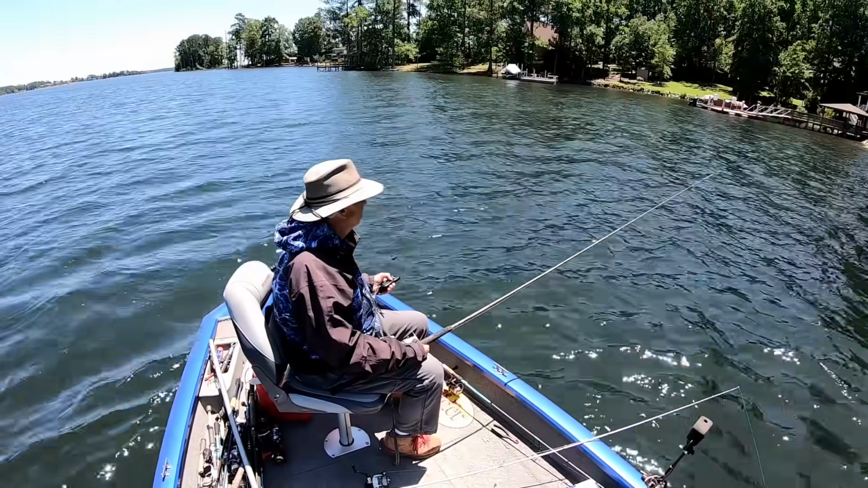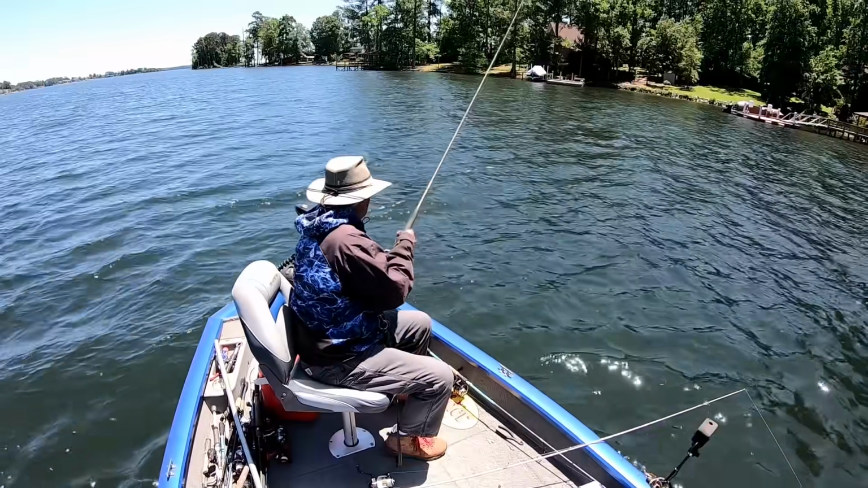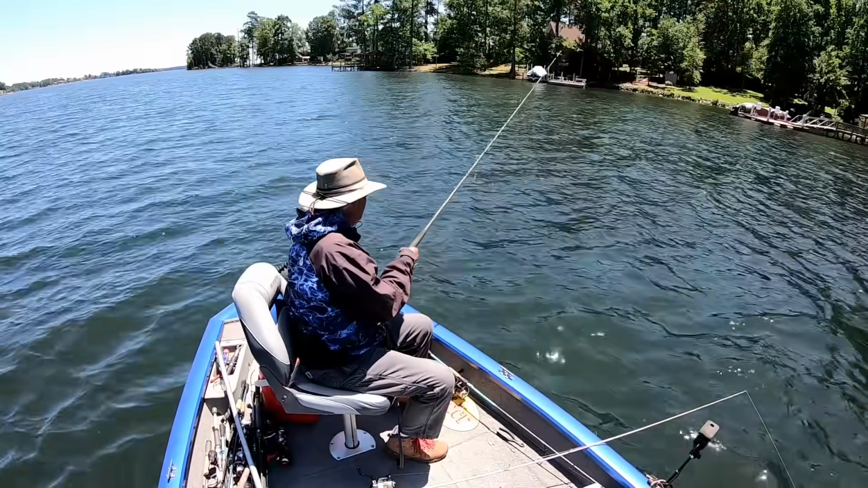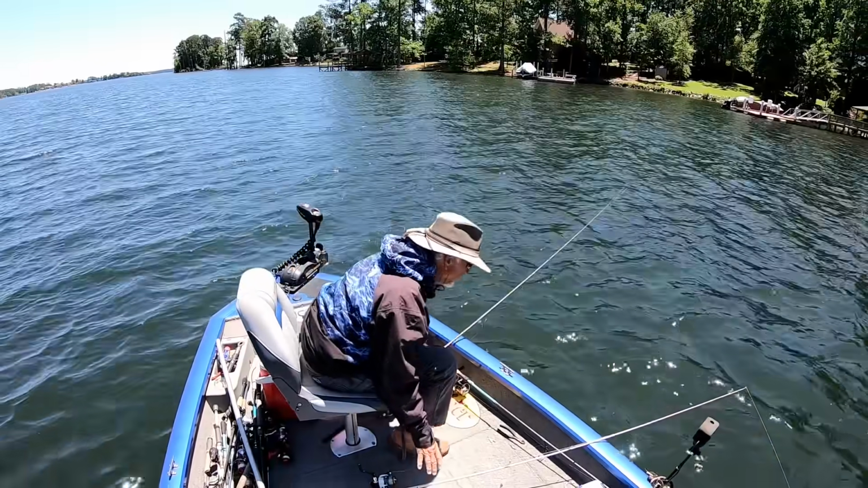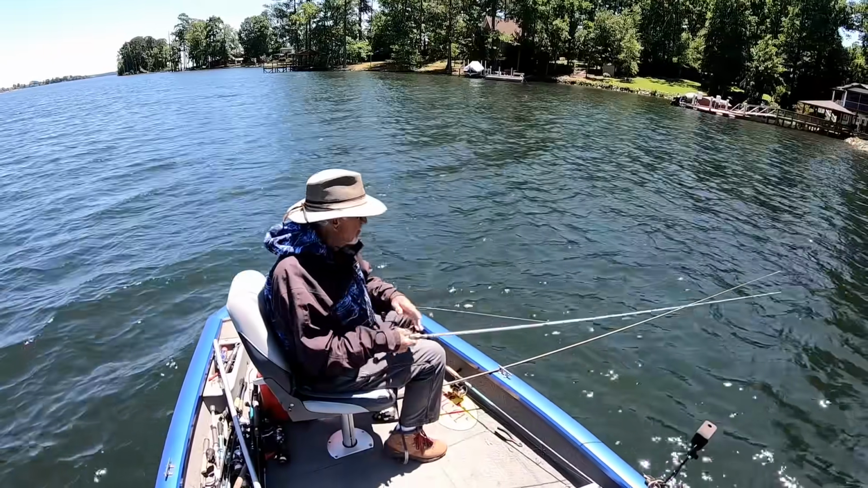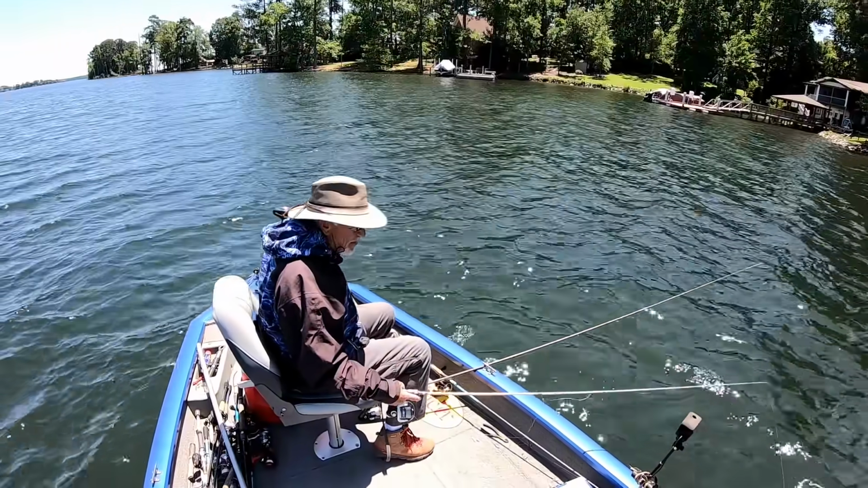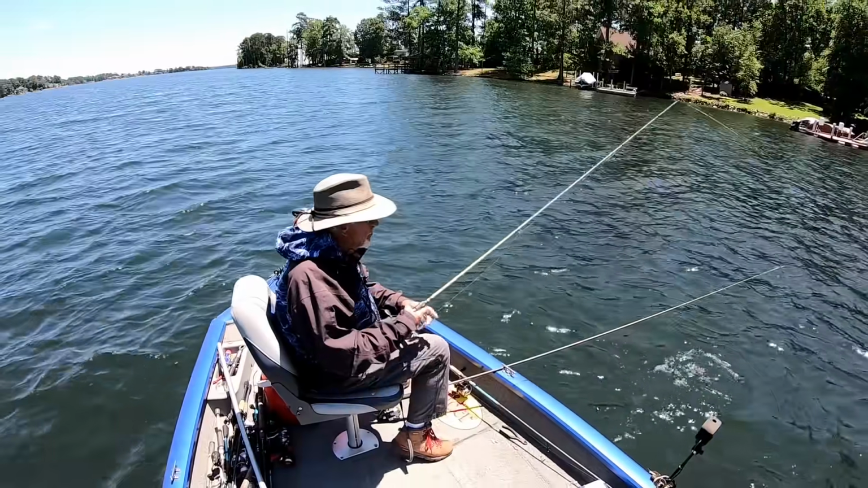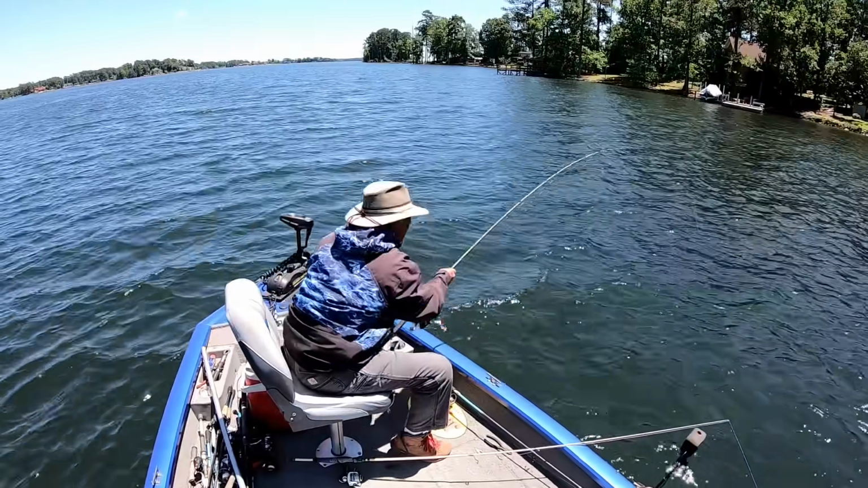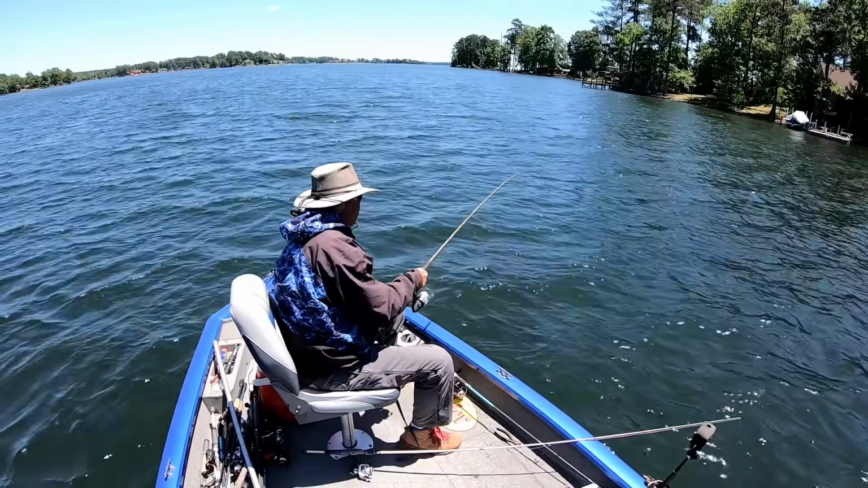We won't catch nothing in here. Go down about 20 foot and see what happens. Alright, drop it down. Right there they are, right there. Yeah, about 17 foot. The whole school of them. Put your spot lock on. There he goes. That's where they are, down there. 17 foot, folks.